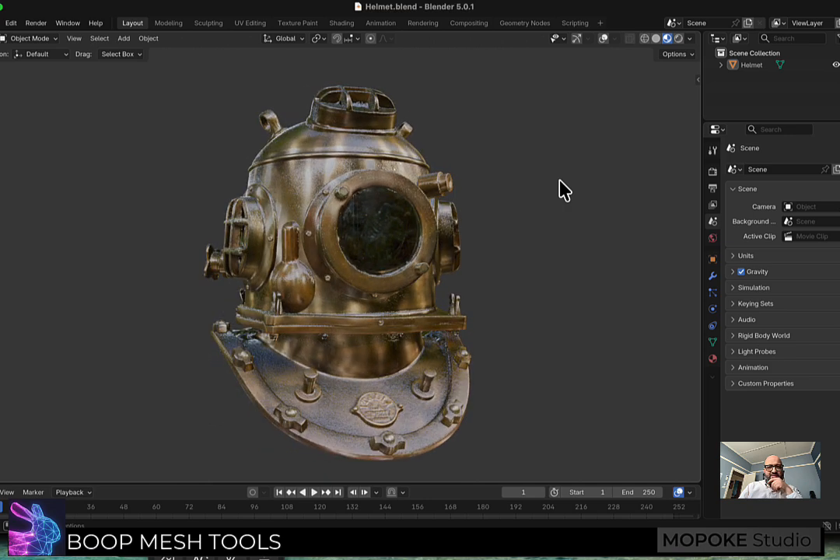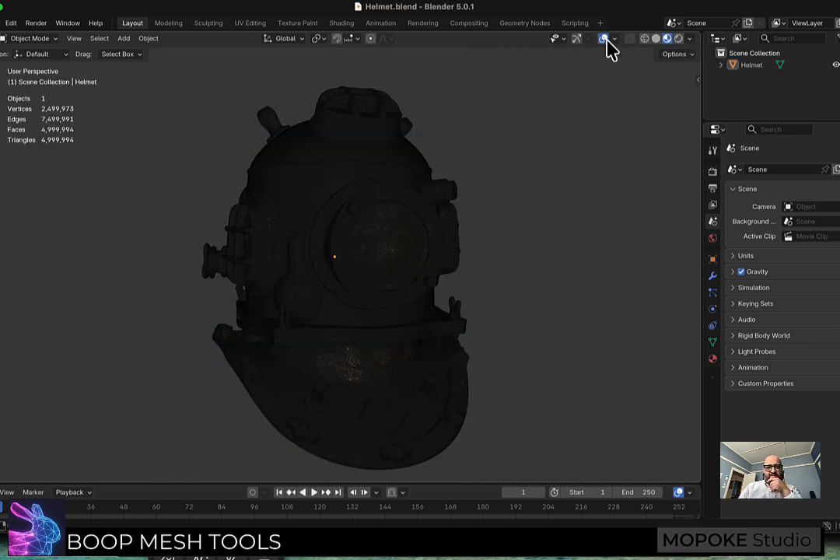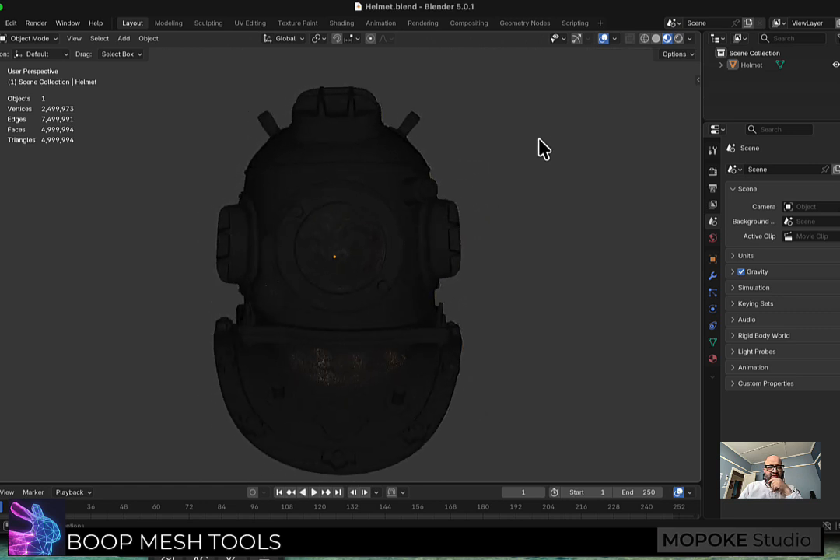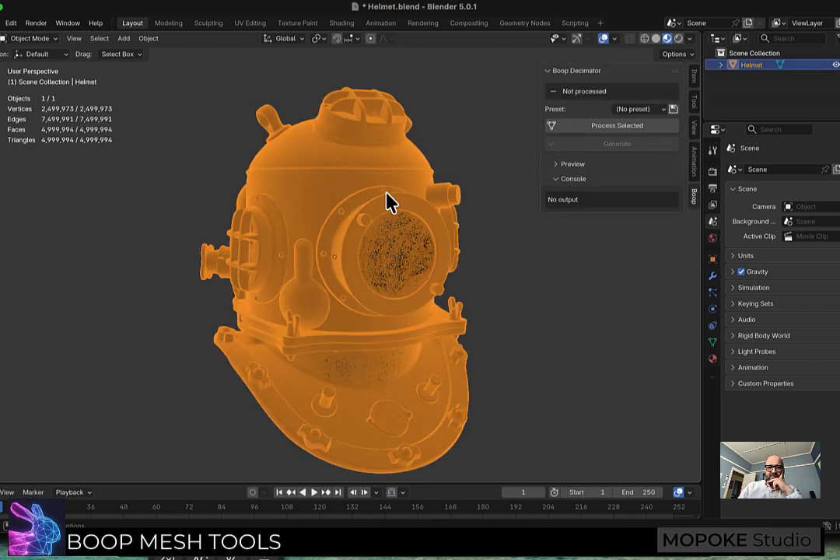It's also an interesting one because it's laser scanned, and when I show you the wireframe, you can see that it's pretty heavy. It's coming in just under 5 million faces. So this will be a bit of a stress test for the Boop. Right, so slightly updated GUI. I'm constantly working on this.